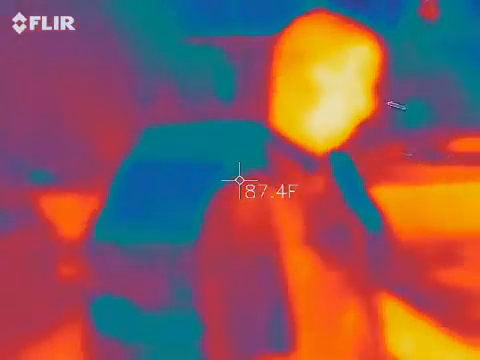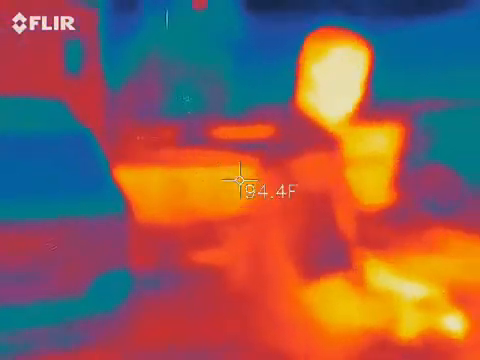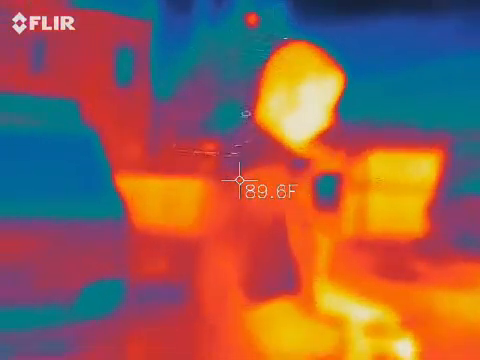It's all right. Try not to move as much. Okay. I think you're getting a lot of activity because the fire started over here. Well, this is where all my activity is.